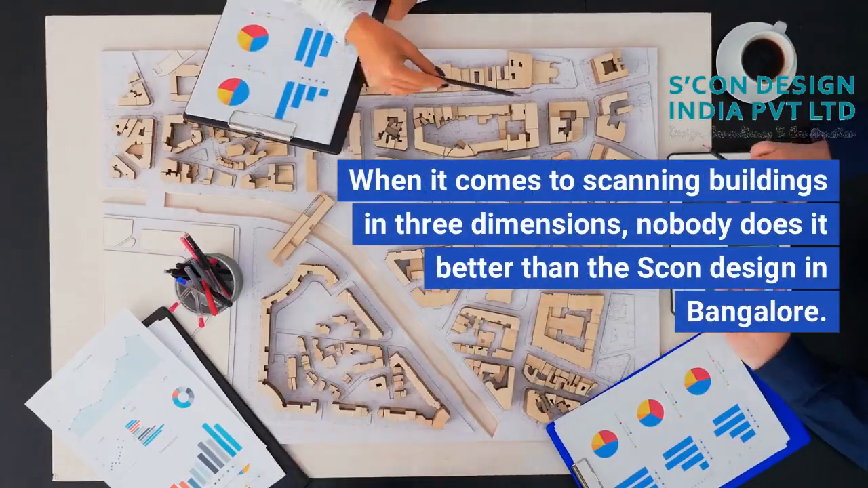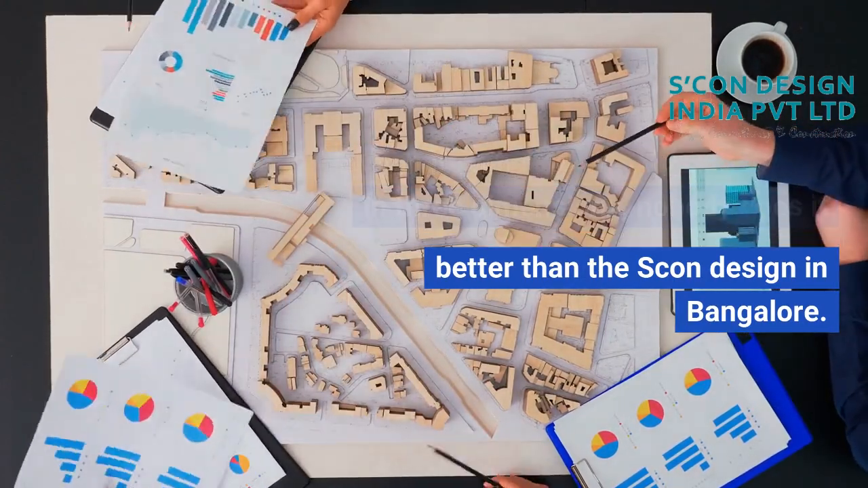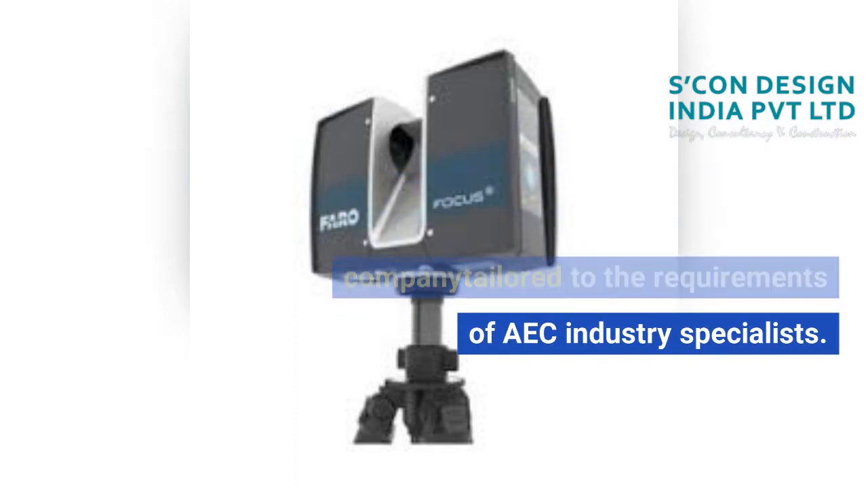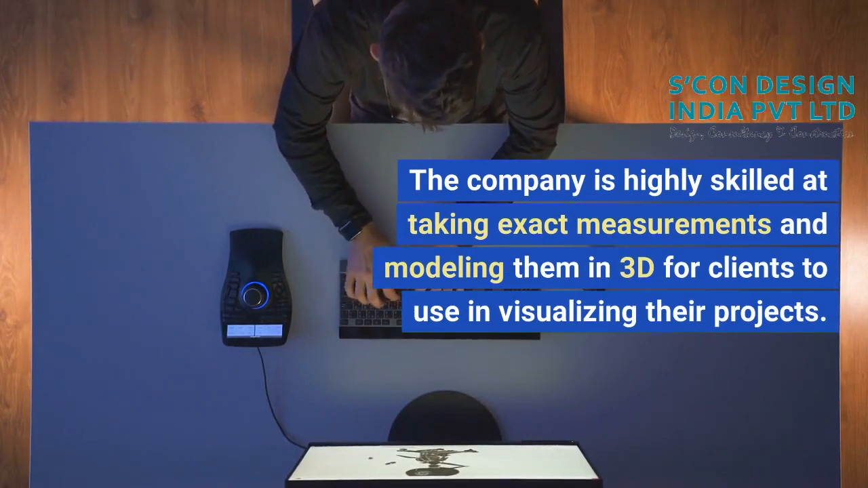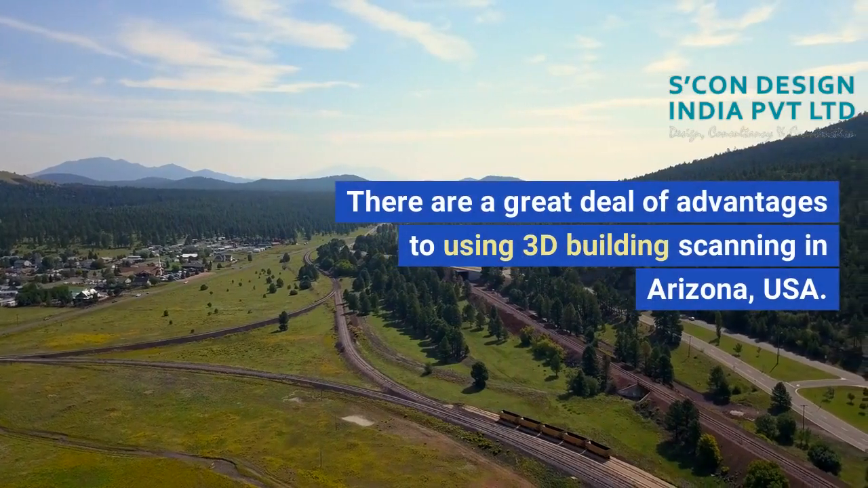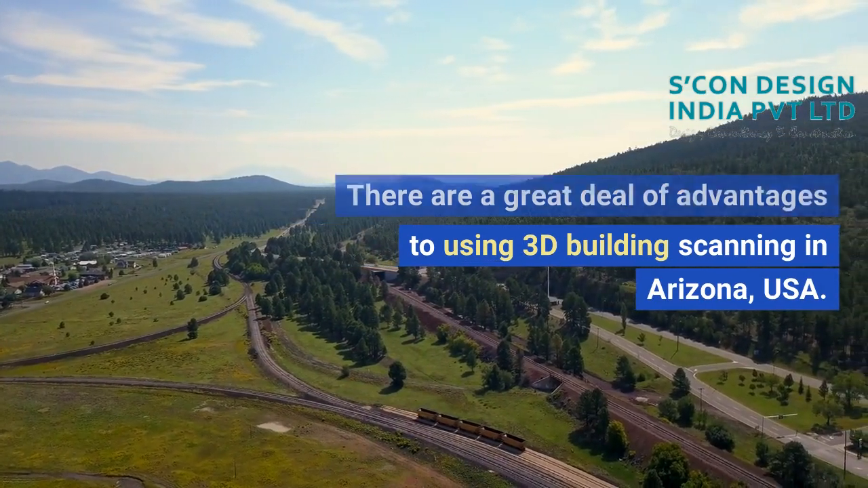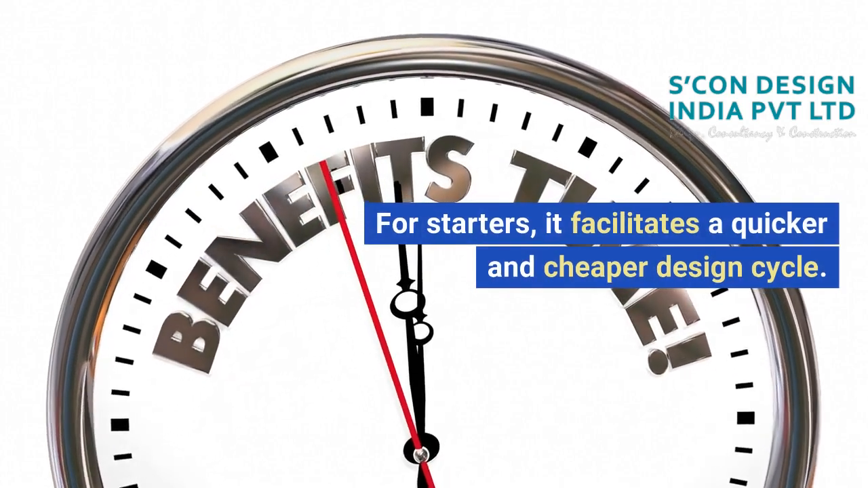When it comes to scanning buildings in 3 dimensions, nobody does it better than the SCON design in Bangalore. Thanks to their cutting-edge technology and expert staff, they provide complete scanning services tailored to the requirements of AEC industry specialists. The company is highly skilled at taking exact measurements and modeling them in 3D for clients to use in visualizing their projects. There are a great deal of advantages to using 3D building scanning in Arizona, USA. For starters, it facilitates a quicker and cheaper design cycle.